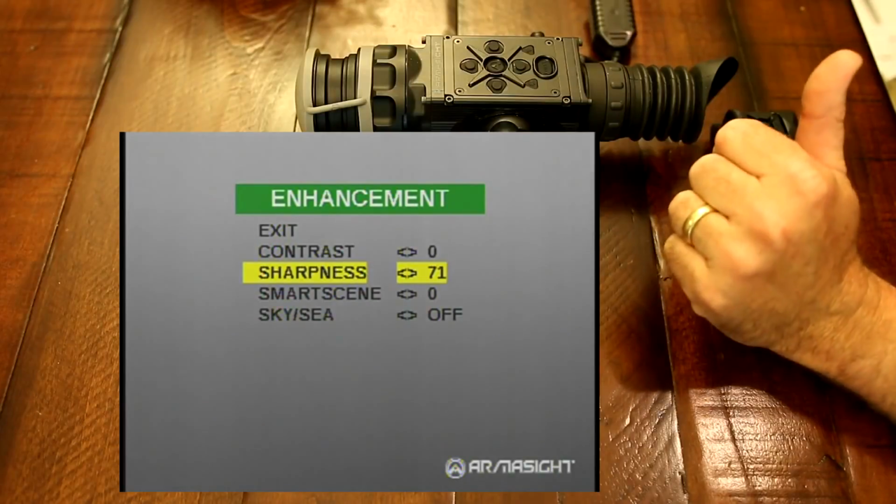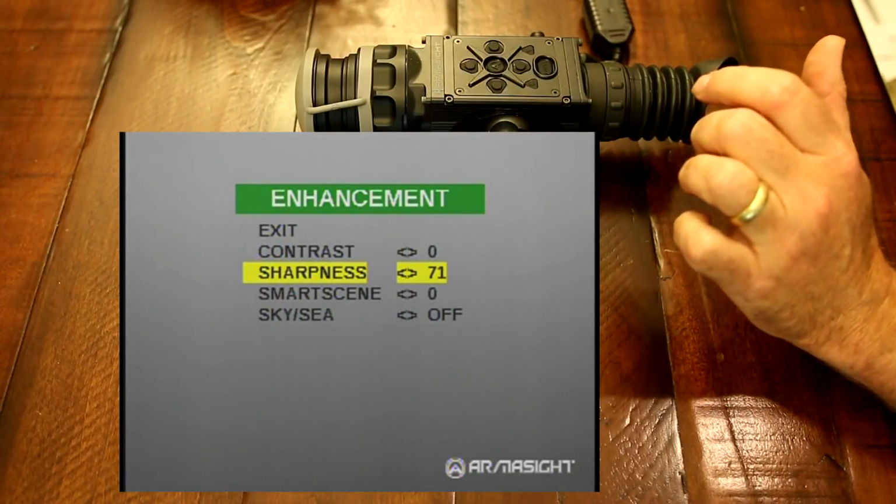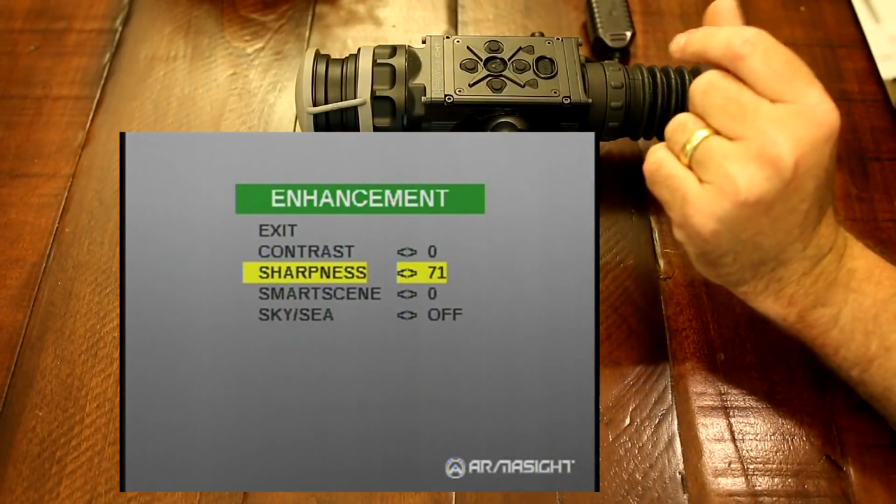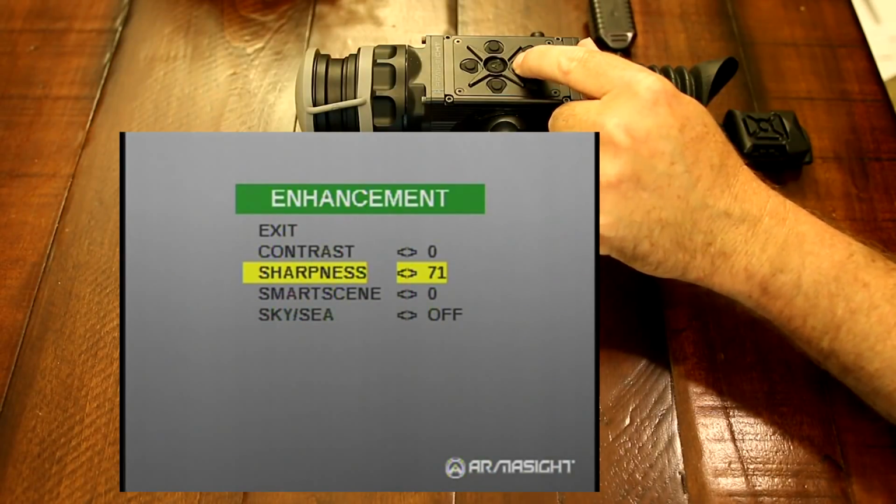And of course, once you get up to the top or end, you're going to have some signal to noise issues, some graininess. But again, you can adjust anywhere from -20 to 20 and find out what looks best for that particular situation and make it where you can really define your target and see the edges and see all the detail in there. So another great enhancement.